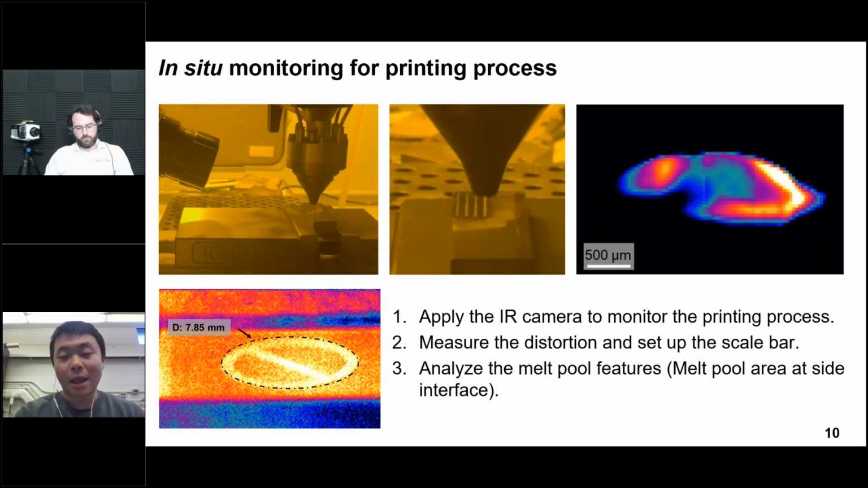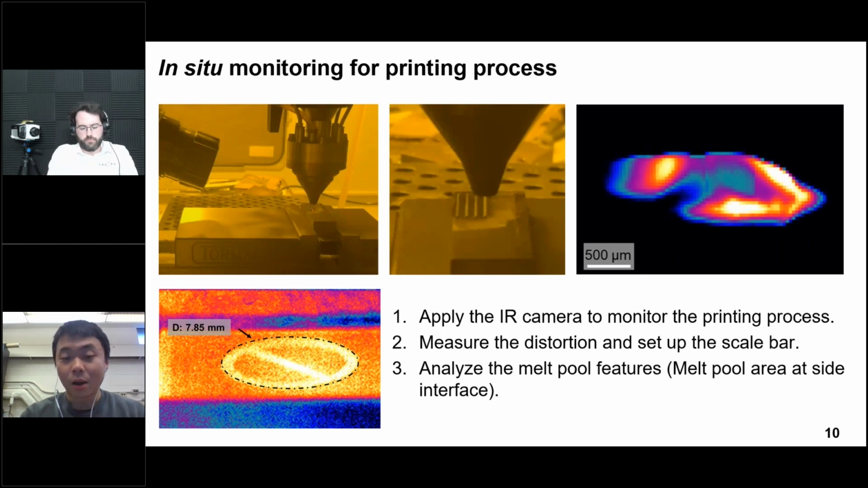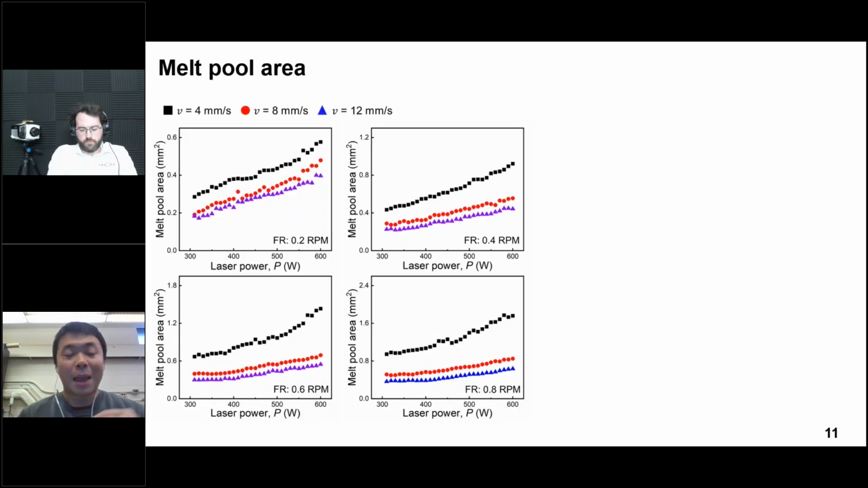We apply the IR camera to monitor the printing process, and we measure the distortion and set up a skew bar. Finally, we analyze the melting pool features, especially the melting pool area, as a set interface. By this IR camera, we can know a lot of information about the melting pool area. We also analyze the melting pool area change across various processing parameters.